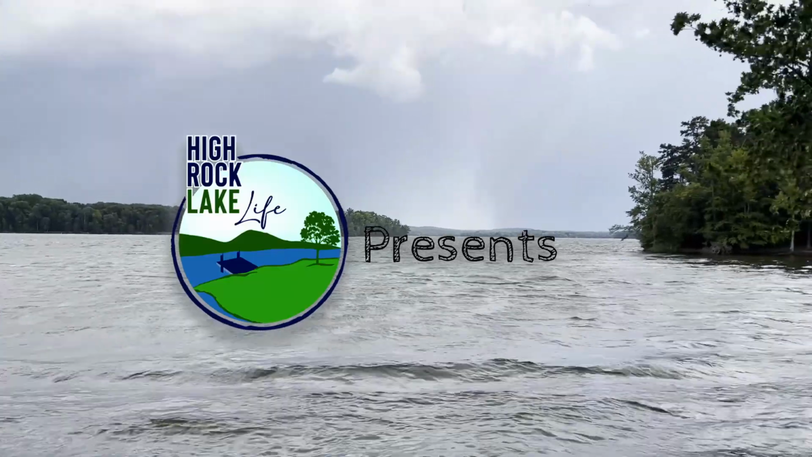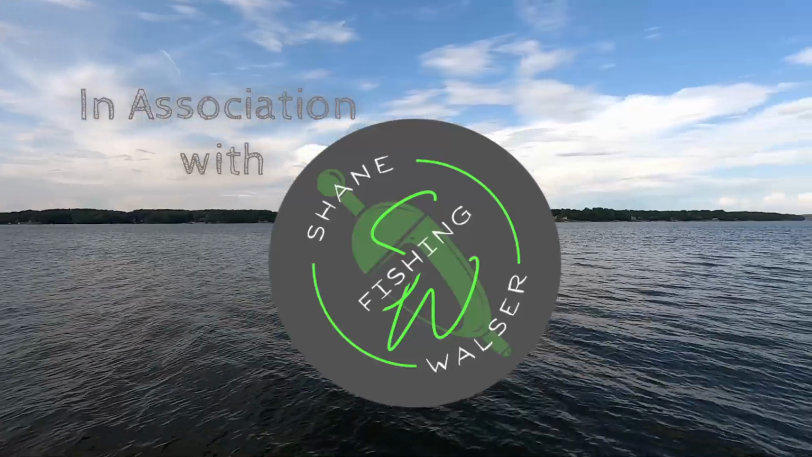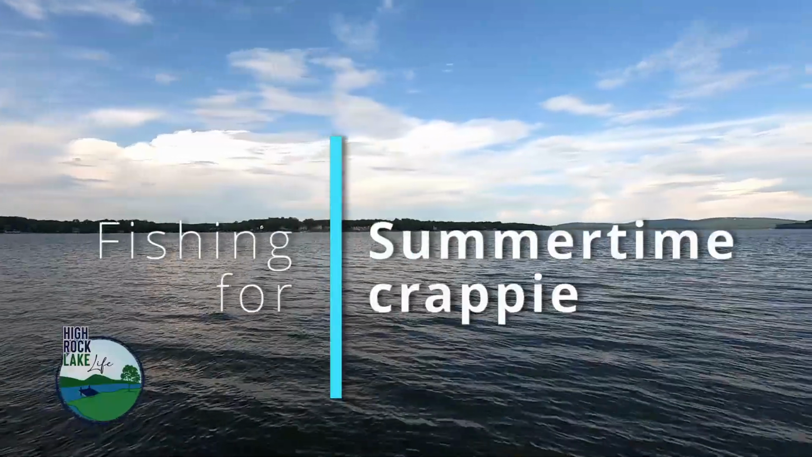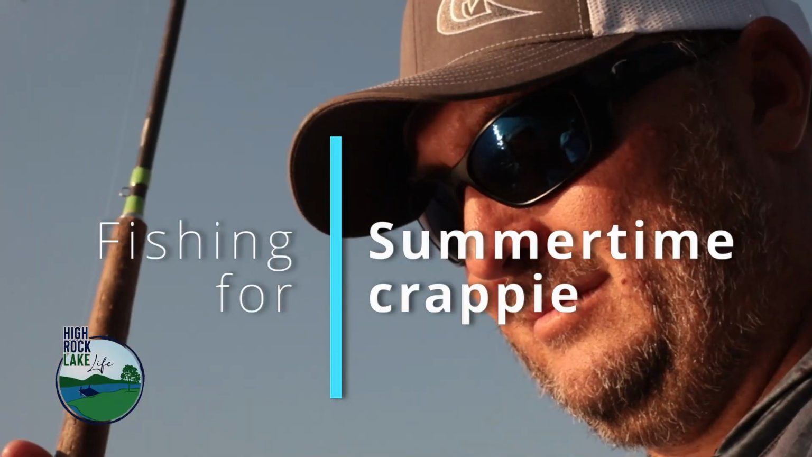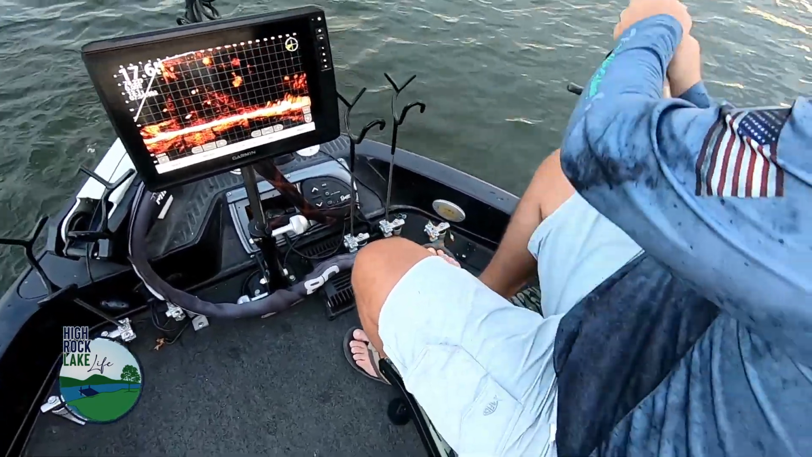Just had a big storm come through. Lasted about an hour or so. Wind blowing, whitecapping, what have you out here. Now we're looking at clear waters. A little bit of wind, which is good this time of year. And the fish are definitely wanting to eat.